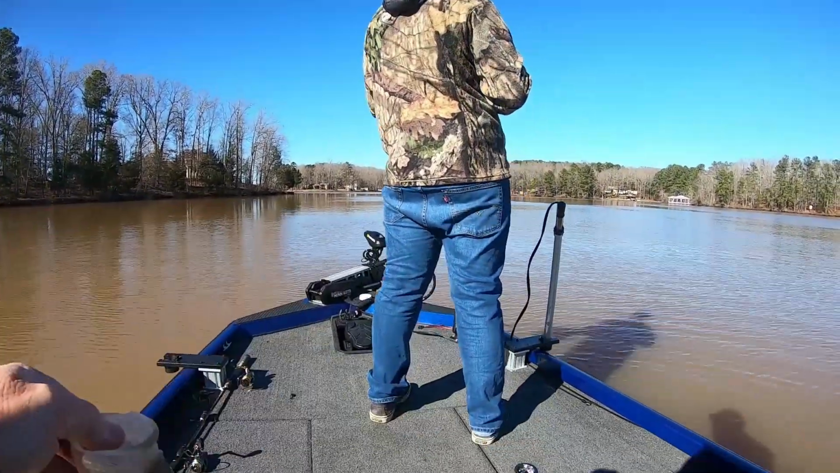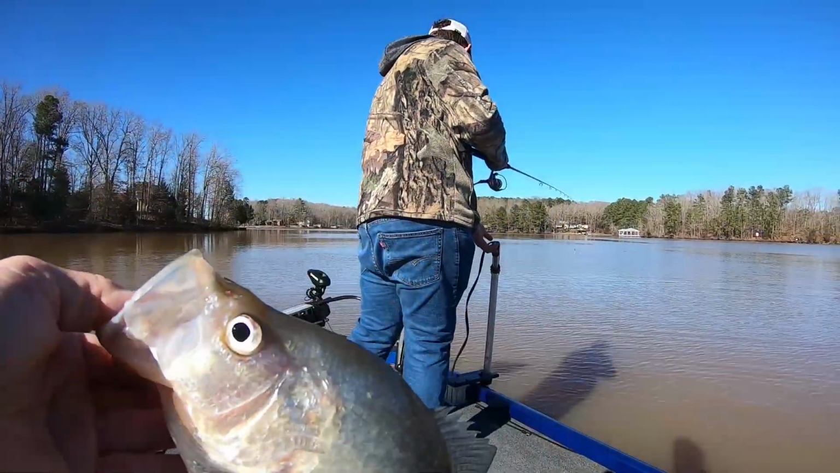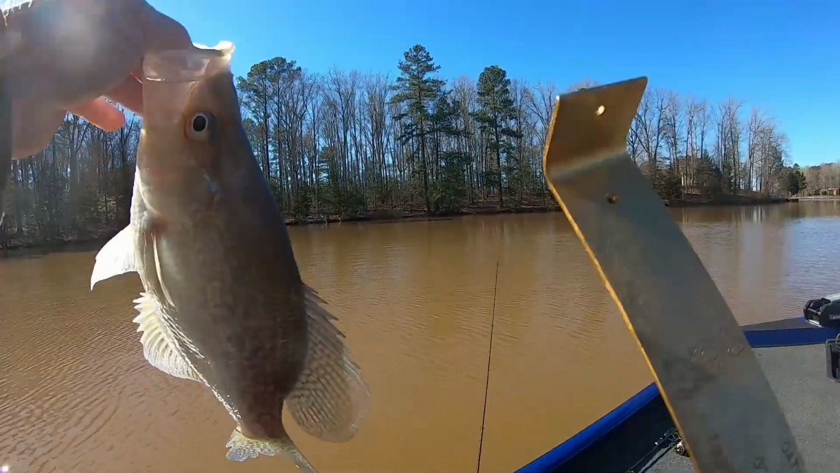Guys, I haven't got any live scope footage. We've been moving, and with two of us in the boat, it's hard to see the live scope as it is. And if I put the camera up there, you got to look over top of the camera to see, so I really haven't tried it in this video.